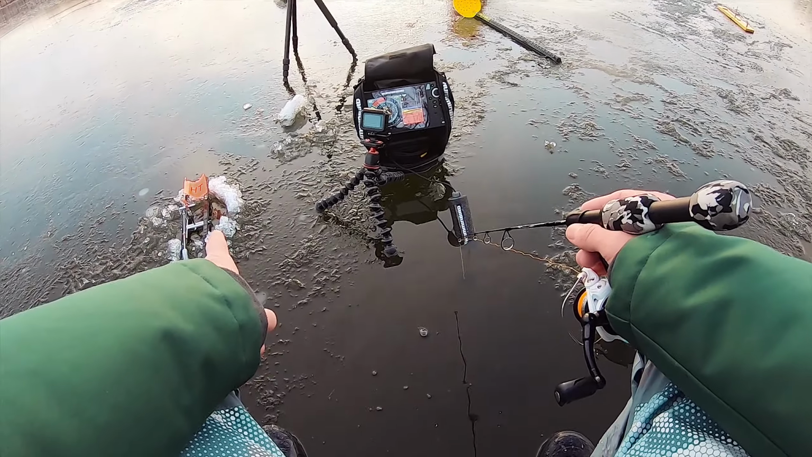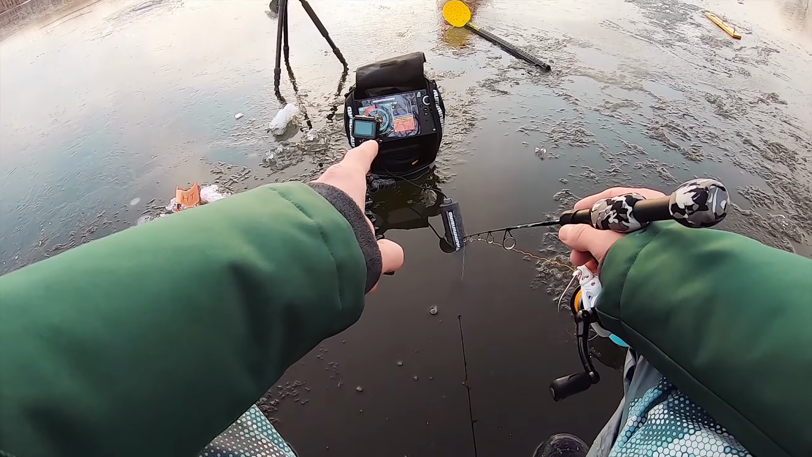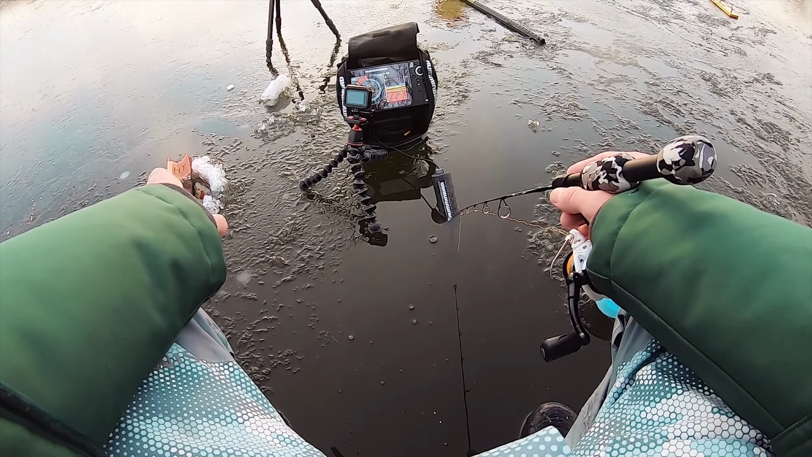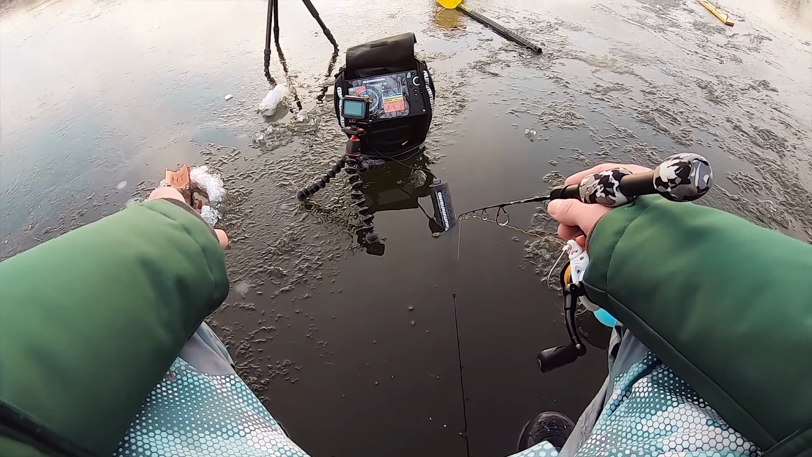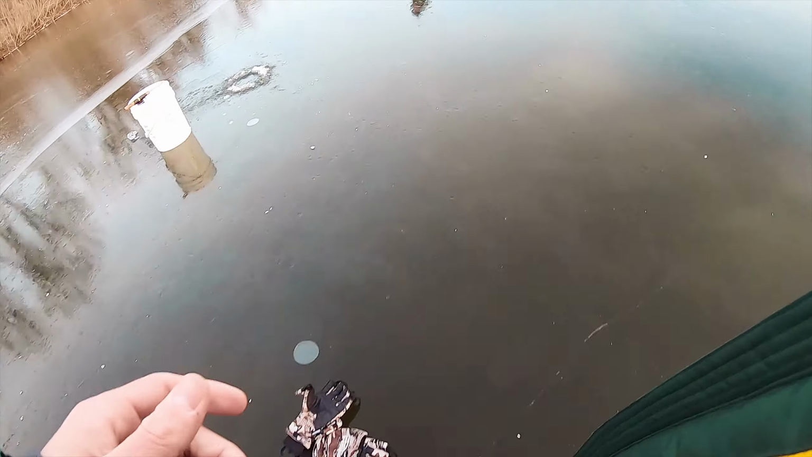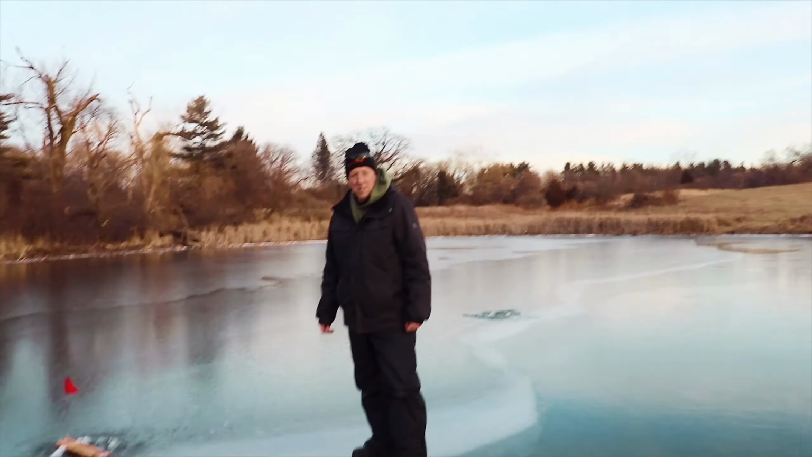So guys, you see I have a tip up right here. So right there, that big mark, that is most likely a bass on me right now. So if he doesn't want this, I have a good chance of getting him on that minnow right there. So it kind of works out. All right, Rick, let's see what you're really made of. Let's see what you got. Here, talk to me. I got something on here.